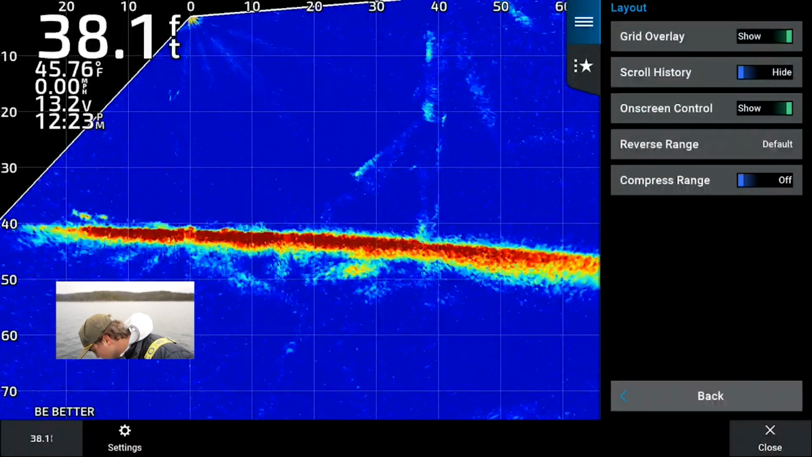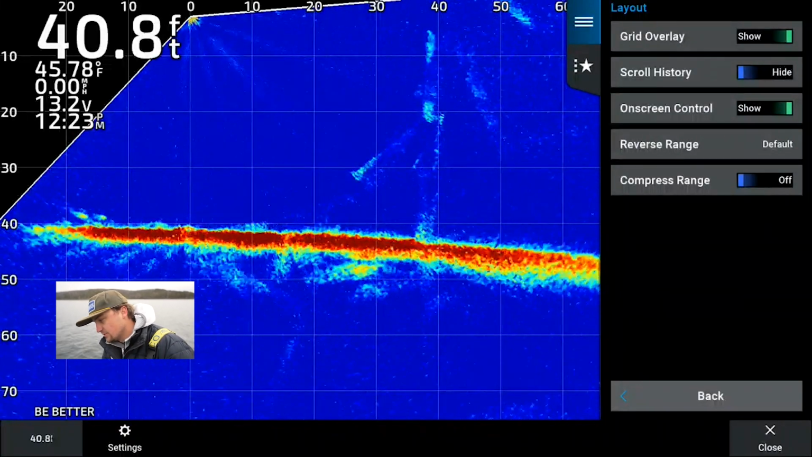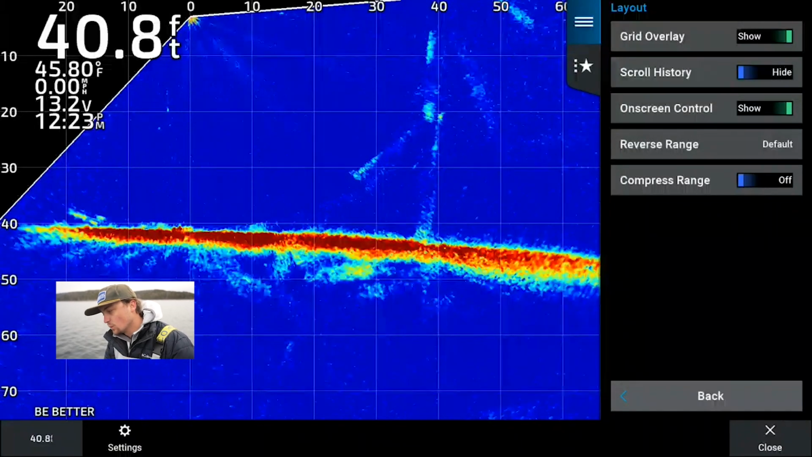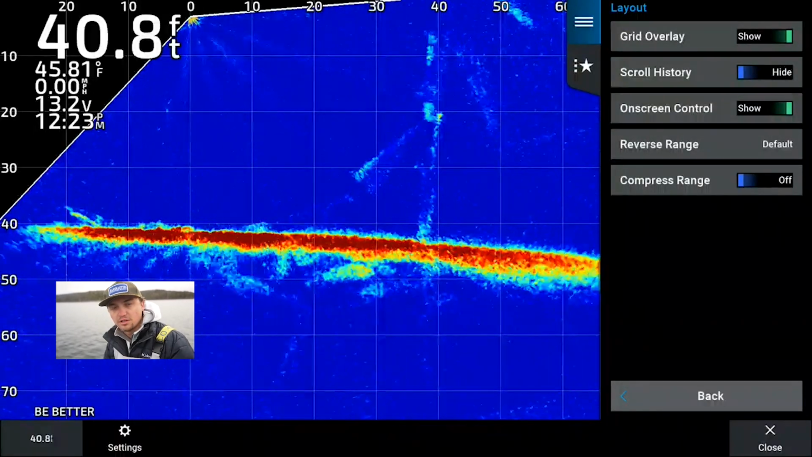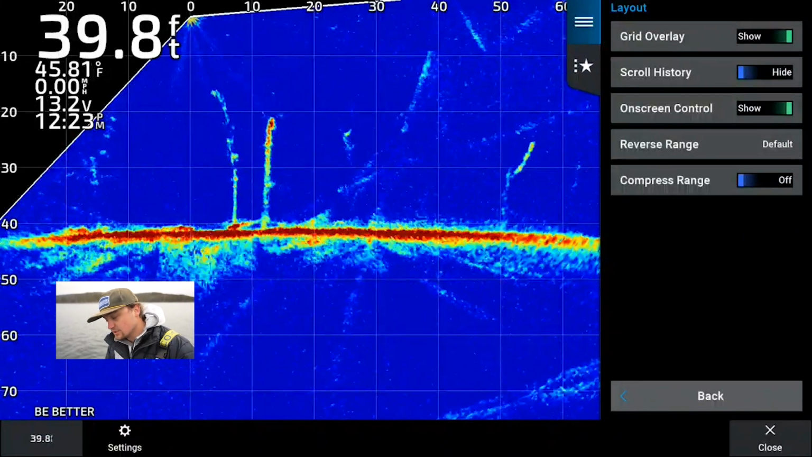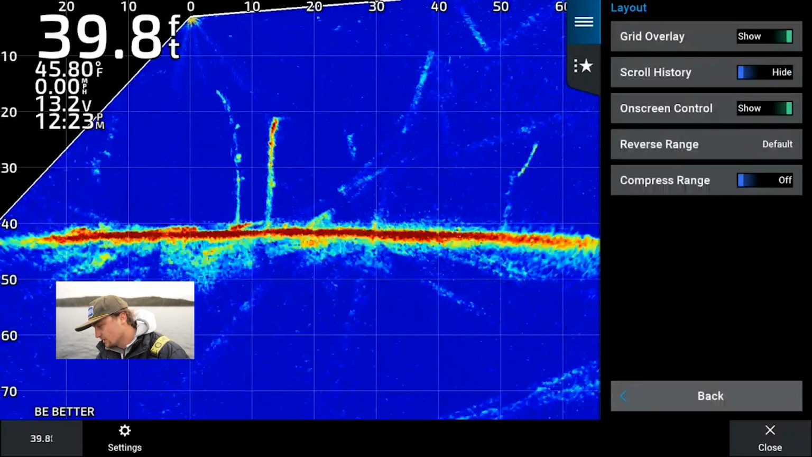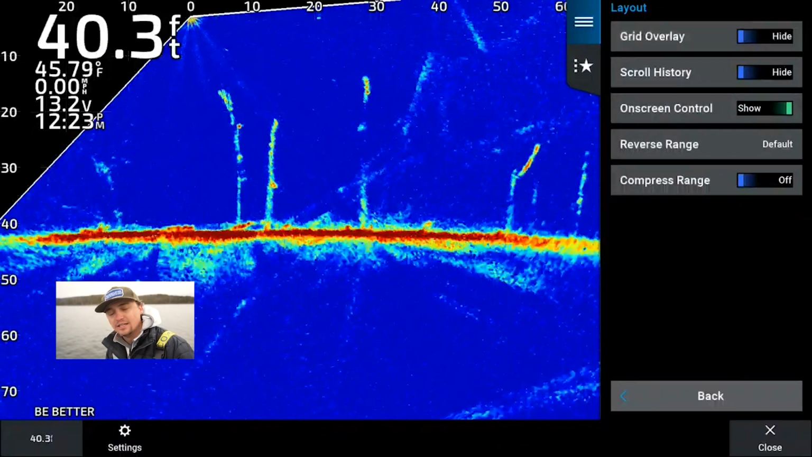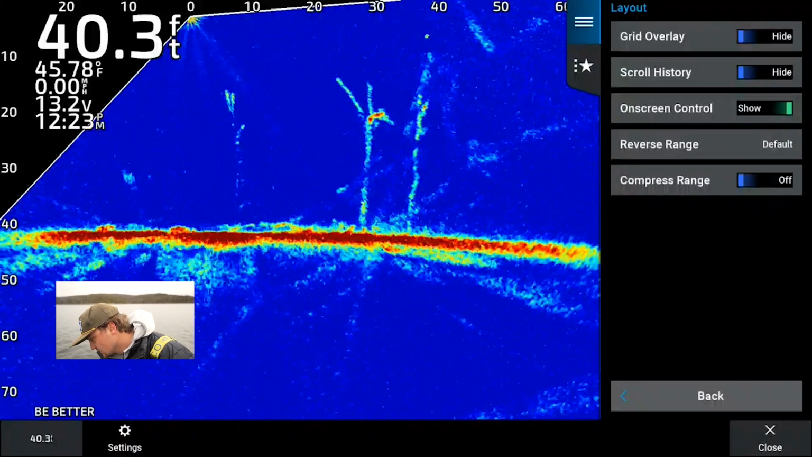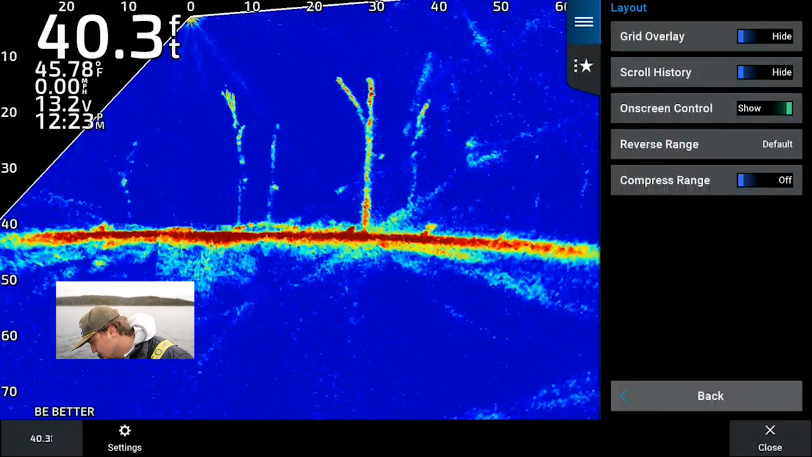What that does is it turns on that grid at 10, 20, 30, 40, 50 foot, and you're able to visualize kind of how far that is, where that target is, whether it's a fish or a brush pile, whatever you're fishing. So to learn Livescope, it is a great tool, but once you understand casting distance, I highly recommend turning it off just so it cleans up that picture and you're able to see a little bit more. All of this, I don't really mess with.